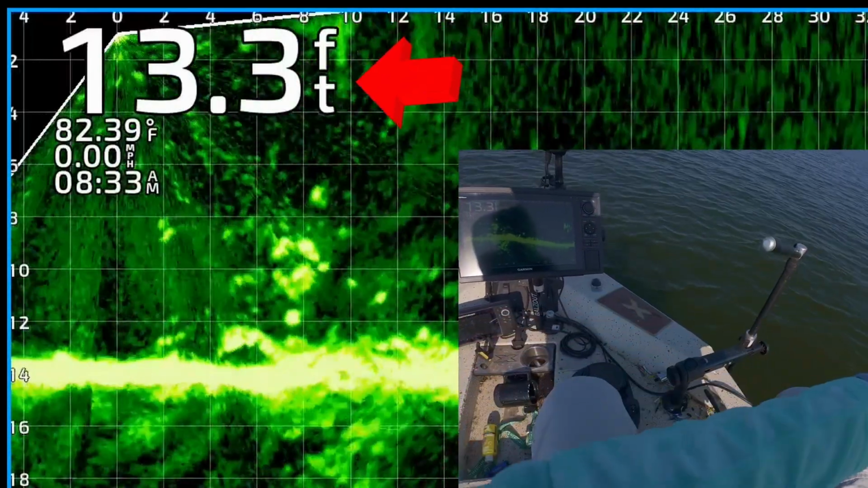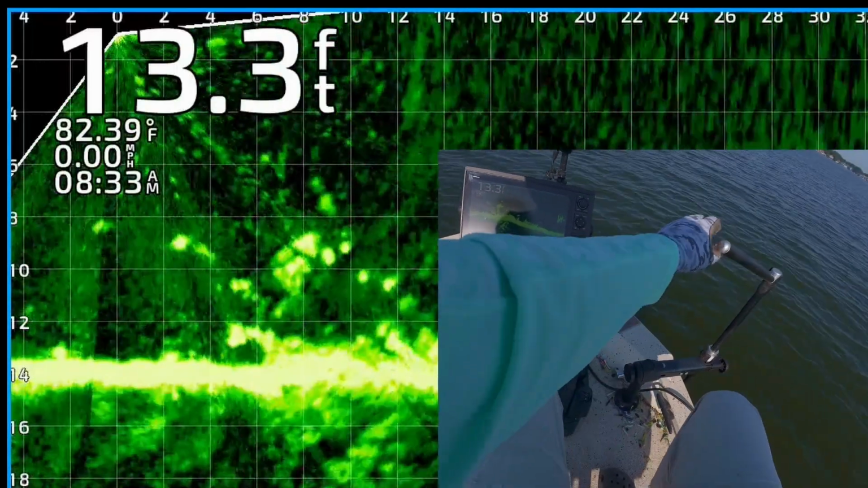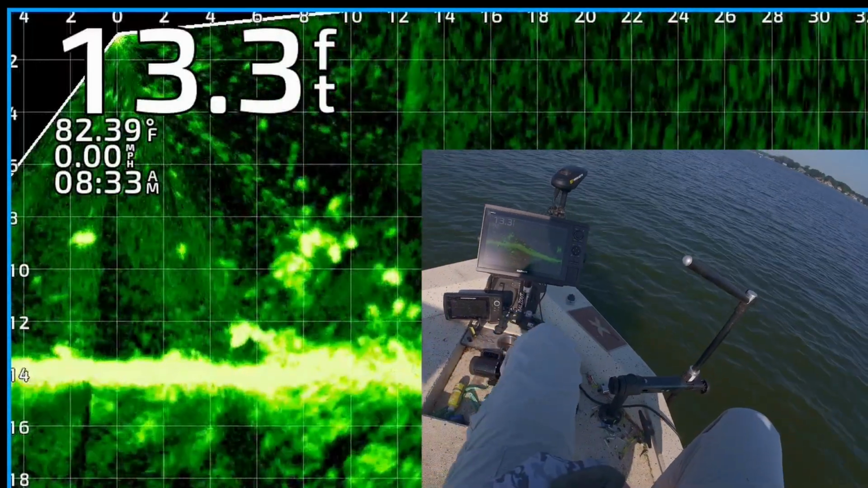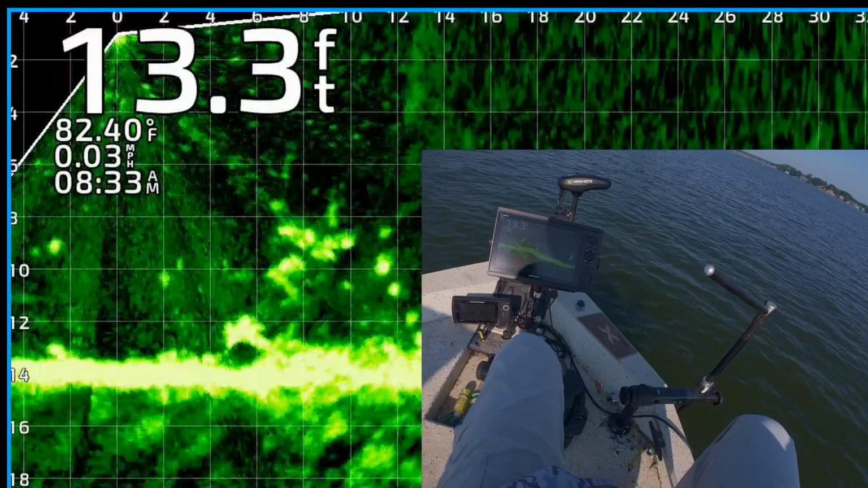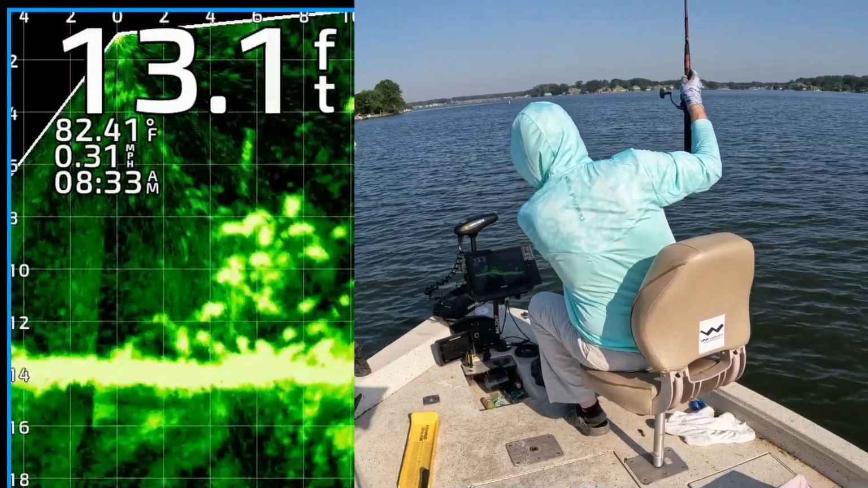The older I get, the harder it is to get out there in this heat. Anyway, here's another group of fish. There's my jig and weight dropping down to them. All right, I'm dropping it on top of them. I'm going to twitch it a little bit. One of them's about to eat it. There's one. He came up and got it.